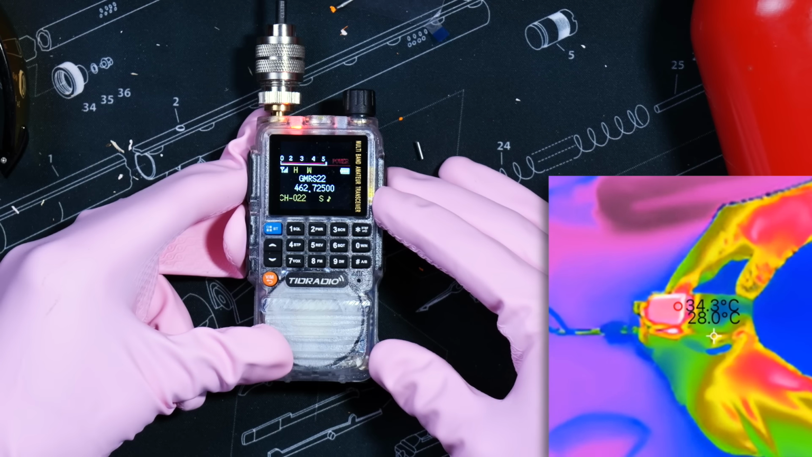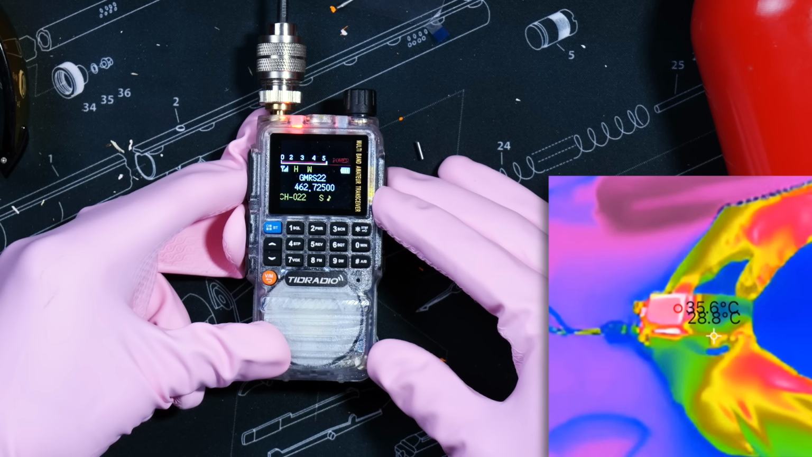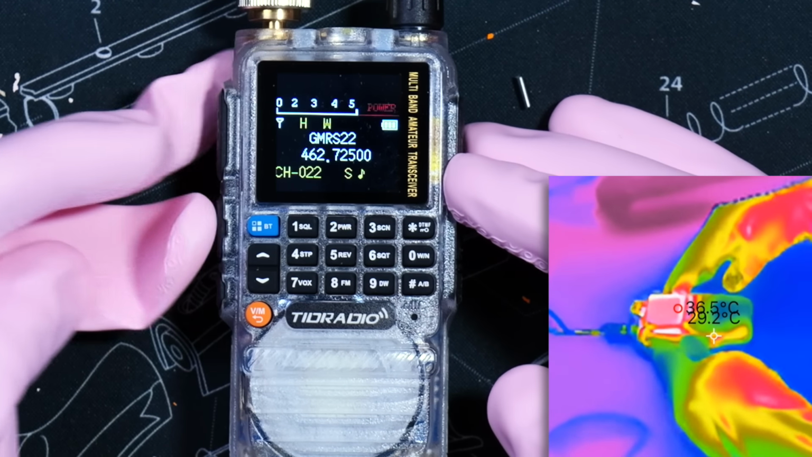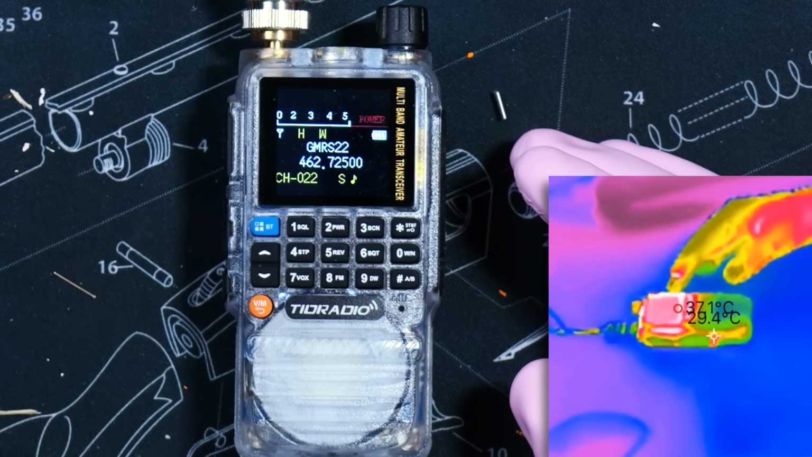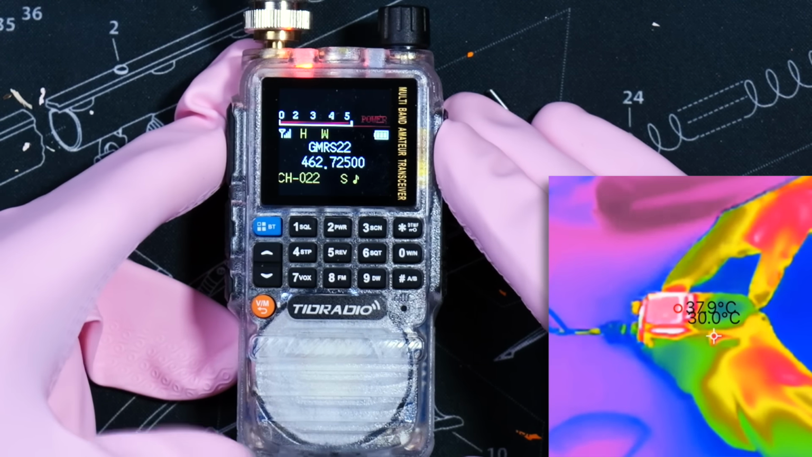Radio does seem to be warming up based on the thermal predator view. By the way, the radio is on high power, as you can tell by the tiny H on the screen. I would point to it with the official Not a Rubicon pointer, but my hands are very busy at the moment. Yes, the radio is warming up. Oh, I just noticed the little transmit indicator turned off. Let's see if it'll transmit again. There, it's back on. Maybe that was a thermal overload.